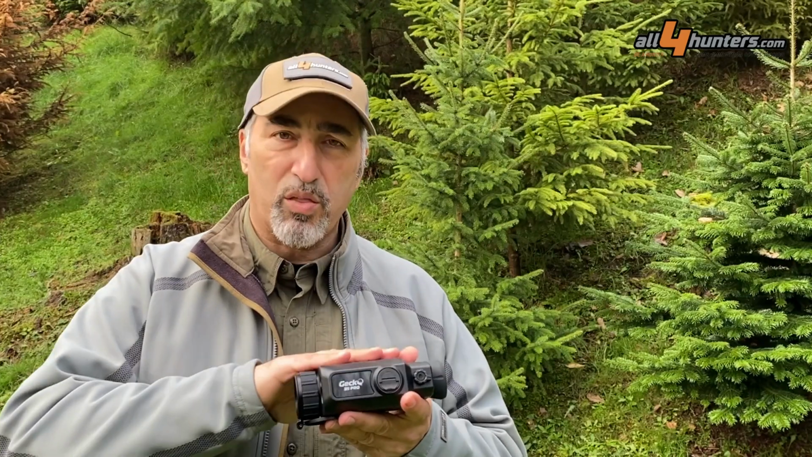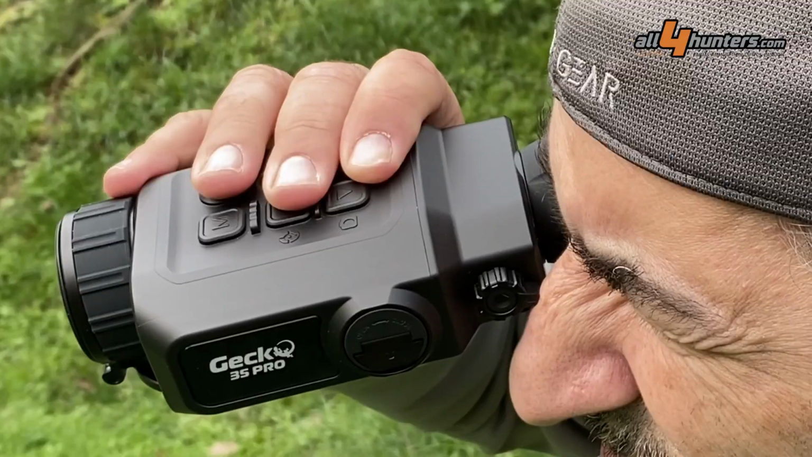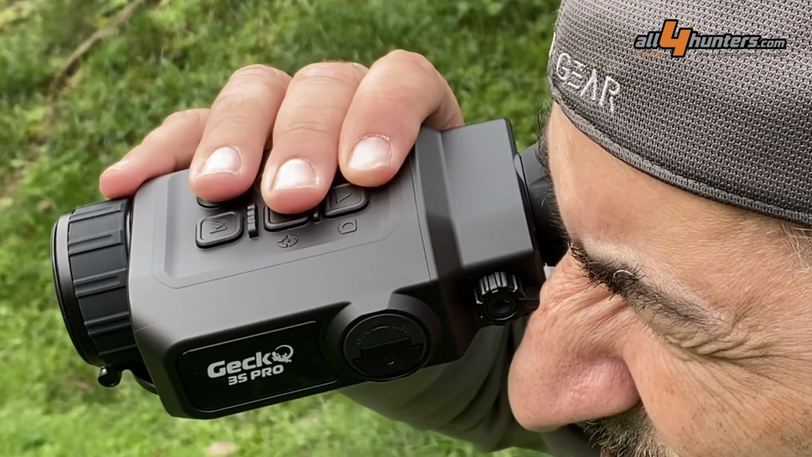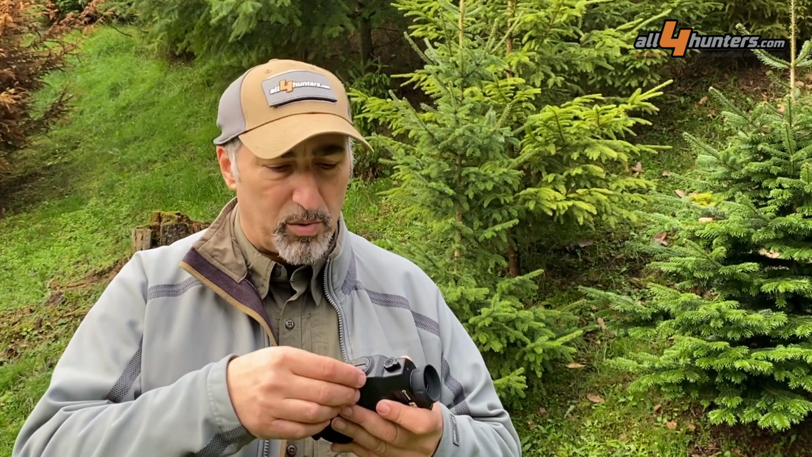There are a few things which I did not like. The fact that it's so smooth and that it becomes slippery when it's wet. The fact that the adjustment wheel for the diopters is too next to the nose. And the battery problem, which